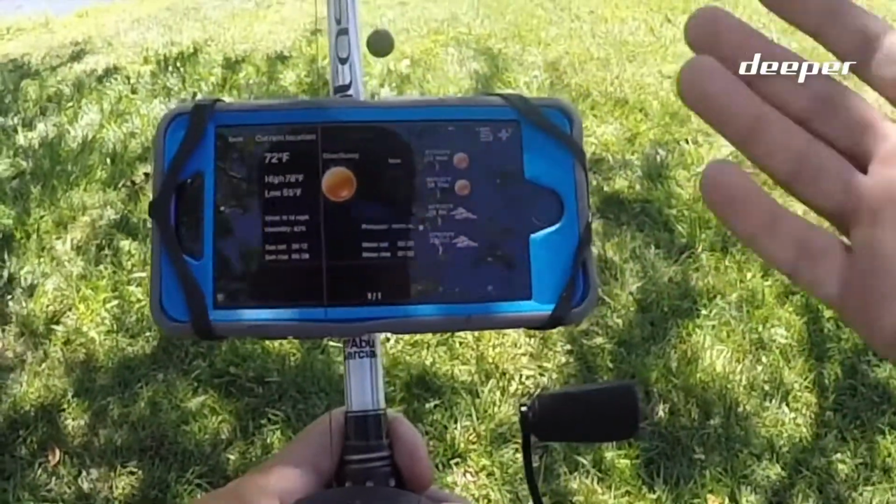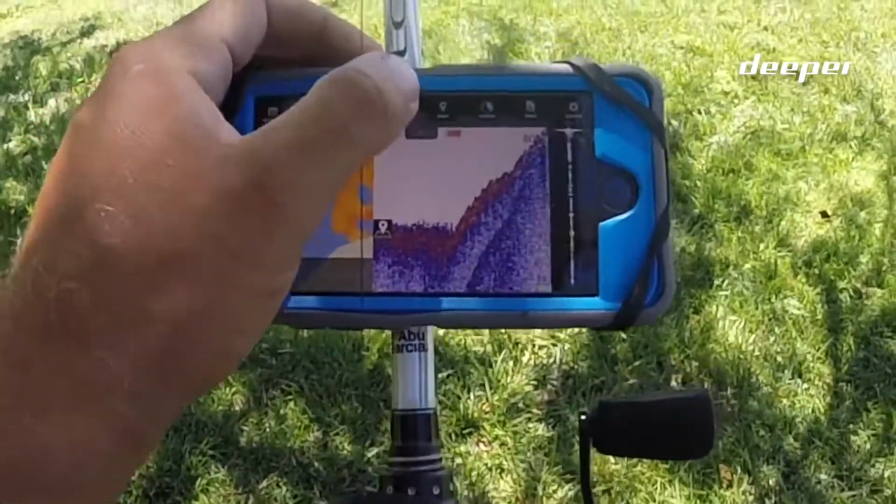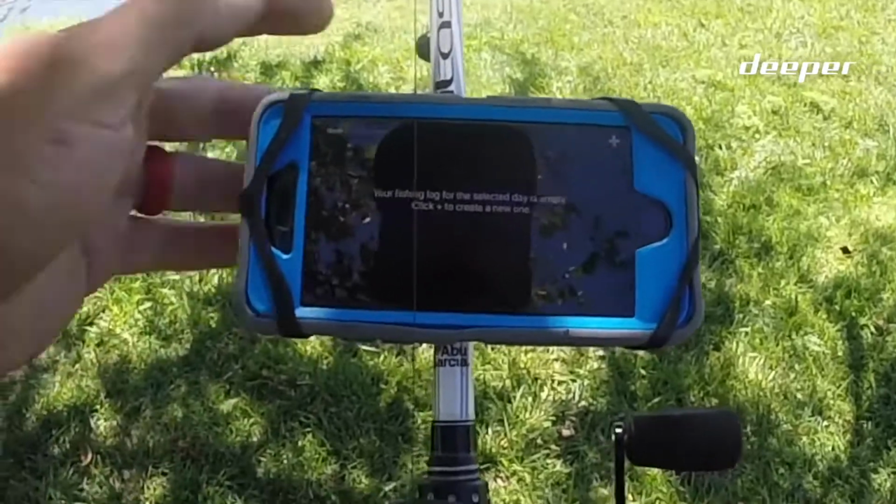Weather, so you know exactly what's going on right now, what the weather's going to be like in the coming moments, see if any storms are coming or anything, obviously. Any type of notes you want to take, you can just click on that. It's your fishing log, another way to log all your catches.